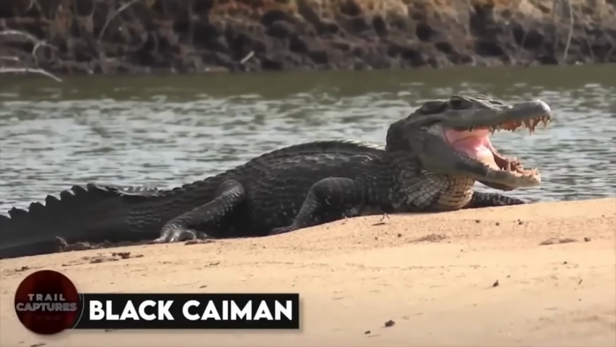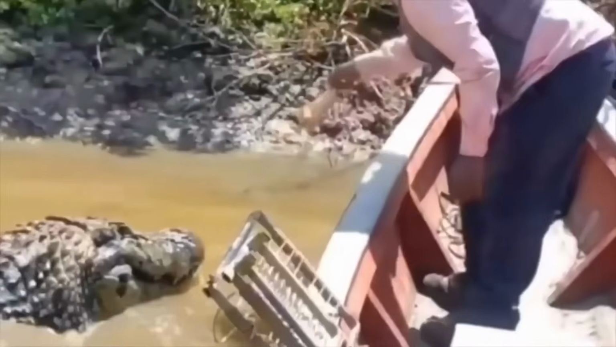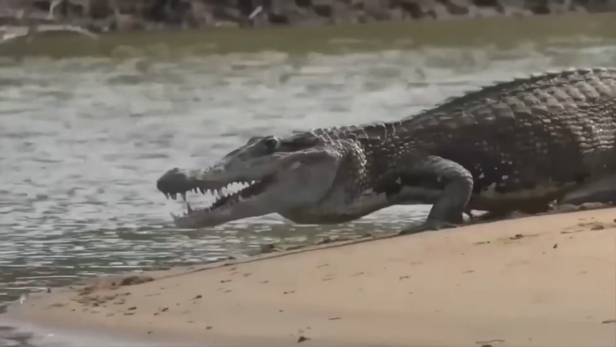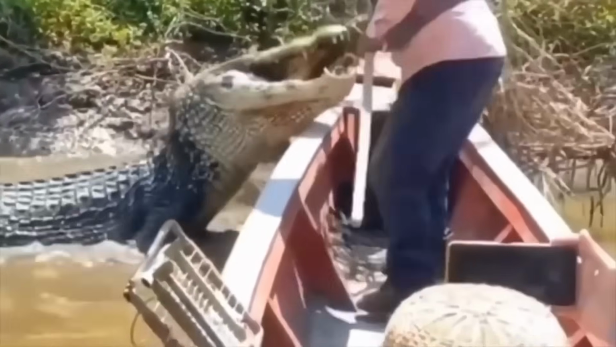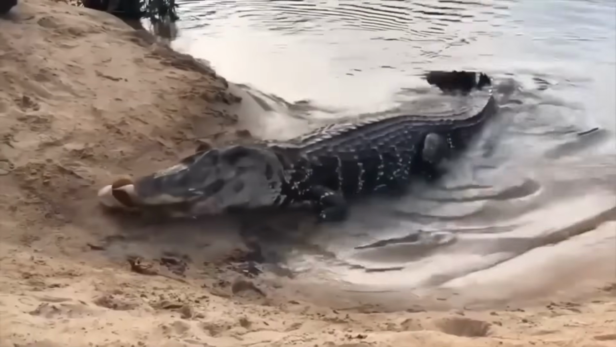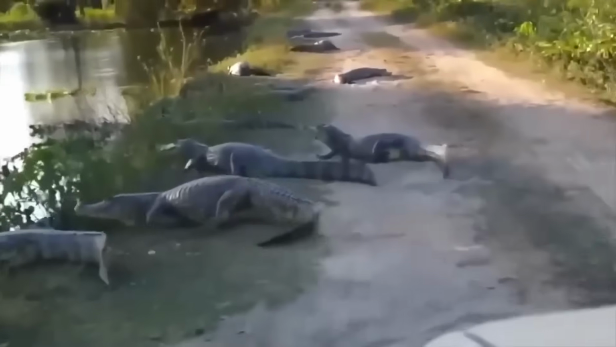Black caiman. This crocodile is like the Hulk of the animal kingdom. It's one tough customer. And let me tell you, if you ever find yourself in its neck of the woods, you better watch your back. This bad boy has been known to attack humans, so you don't want to mess with it. I mean, just imagine coming face to face with a creature that's built like a tank, has jaws that could crush a car, and is just itching for a fight. Yeah, I think I'll pass on that one. So if you're planning a trip to South America, make sure you steer clear of this feisty dude's territory.